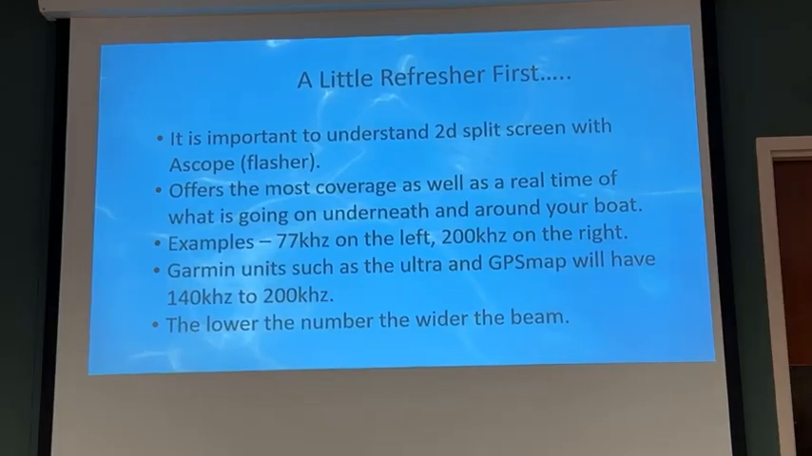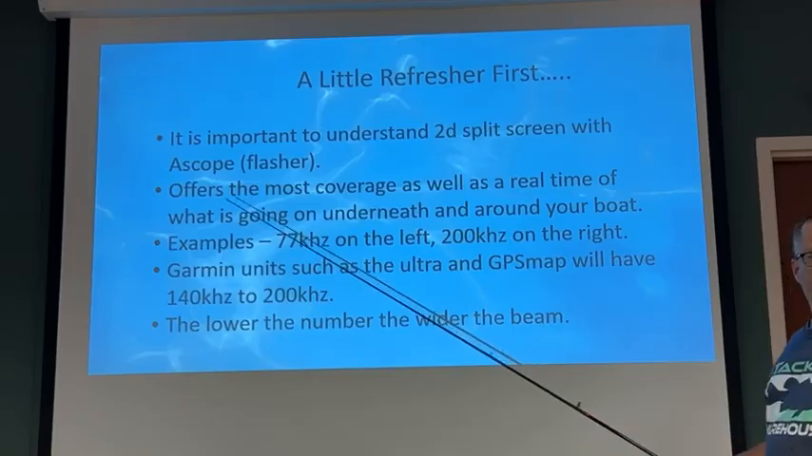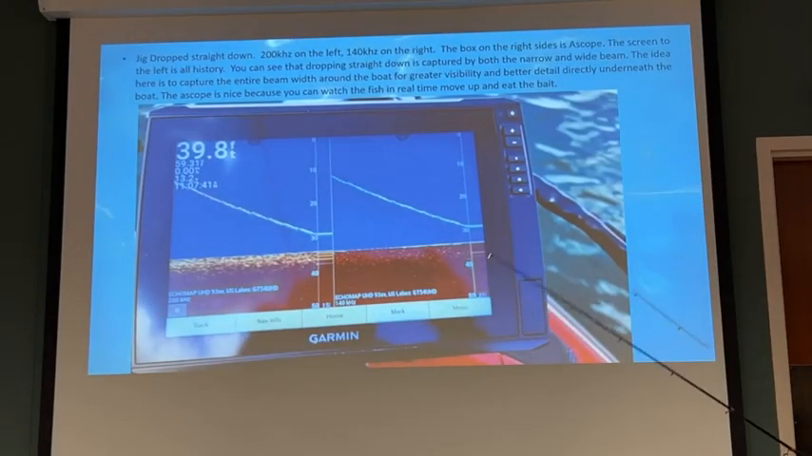So if you look over here, let me get my pointer. 77, so if we do a split screen, which probably all your units have, you can do something like a 77 on the left and a 200 on the right. So what that's going to show you is that's going to give you the most coverage around your boat. Most people just put one 2D on there, and depending on what degree cone you put on there, you're not really seeing everything you could.